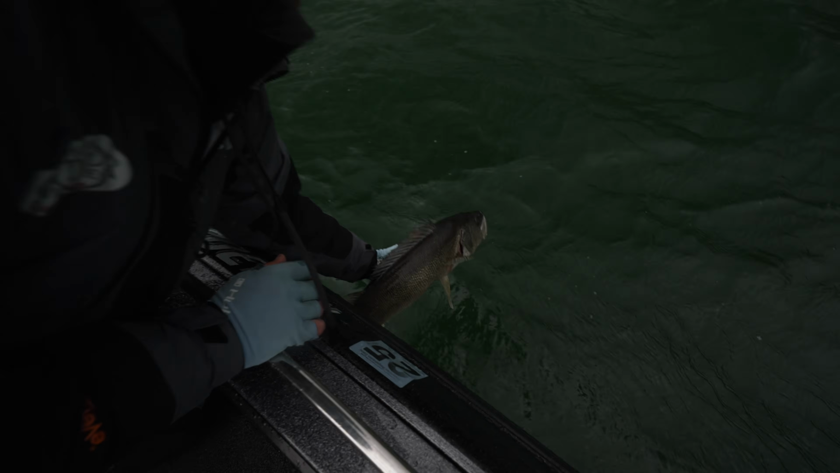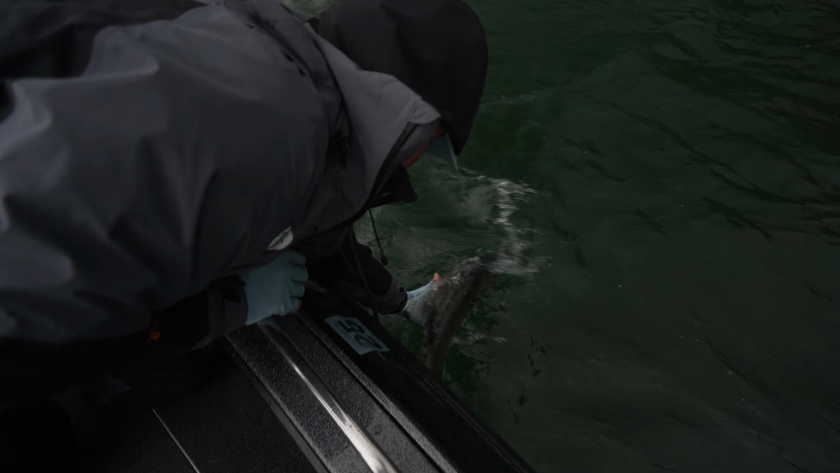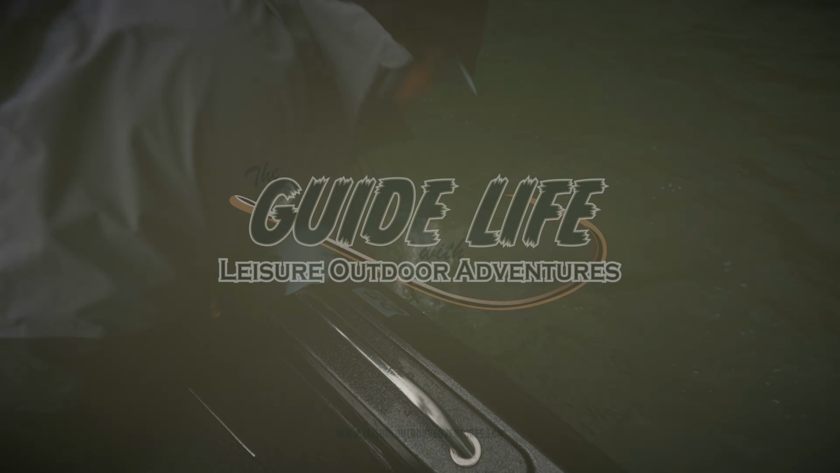We get a day off of guiding, but we're still looking for big ones. That's a super healthy tanker, and we're gonna let her go.